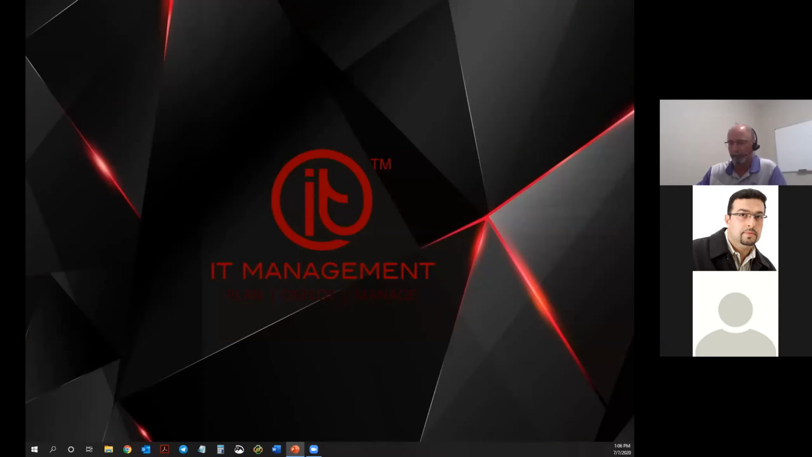It's the third button to the right next to the 9th button to the left. Yes. It's the problem when you have 4 monitors. You know, my Zoom doesn't want to cooperate. Let me just stop sharing and do it.